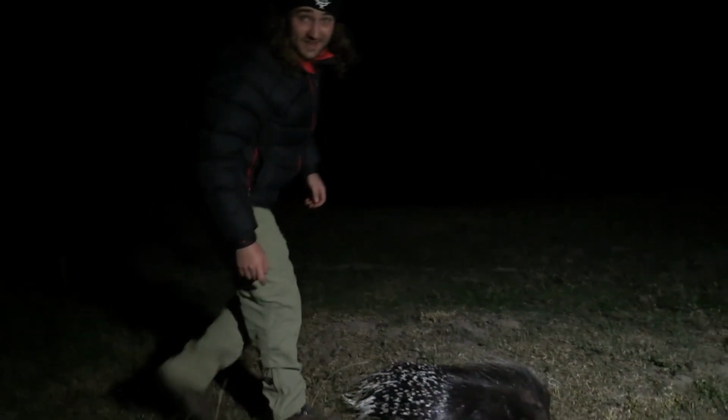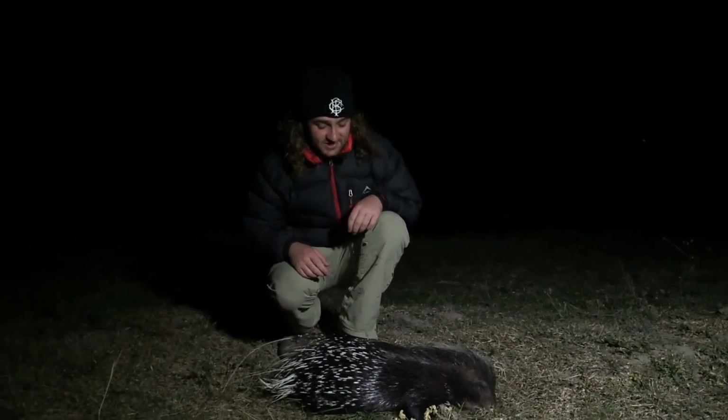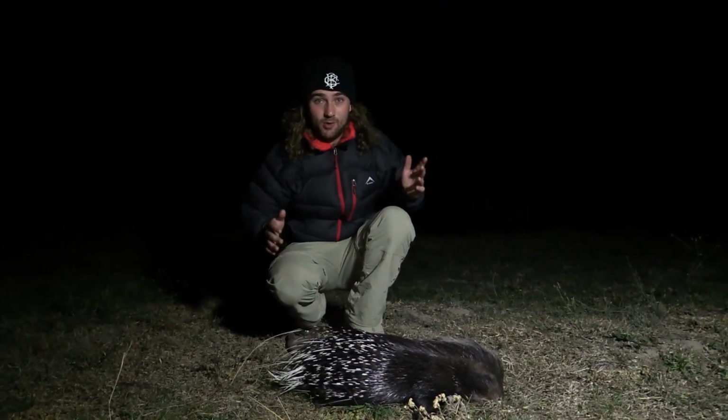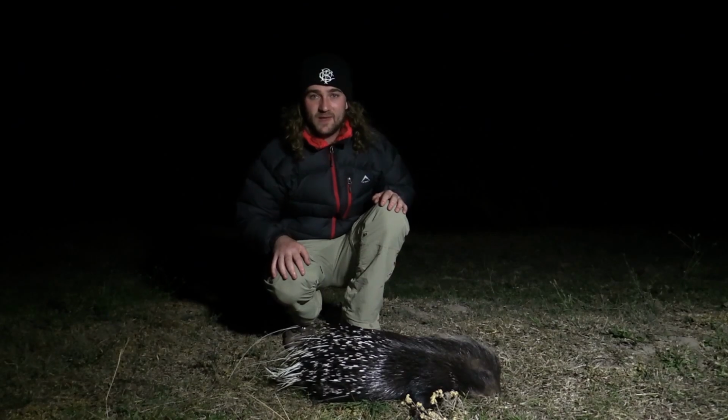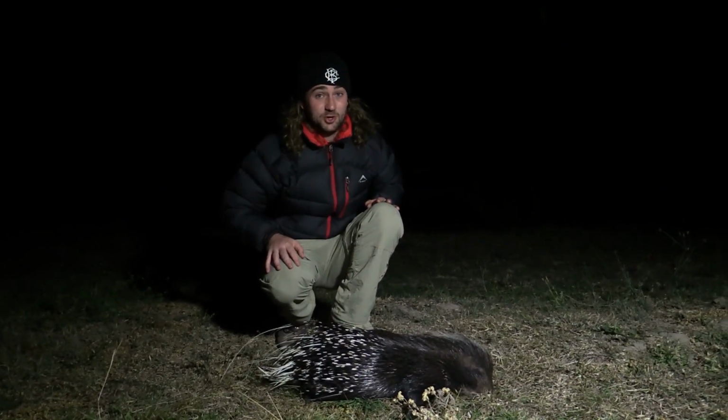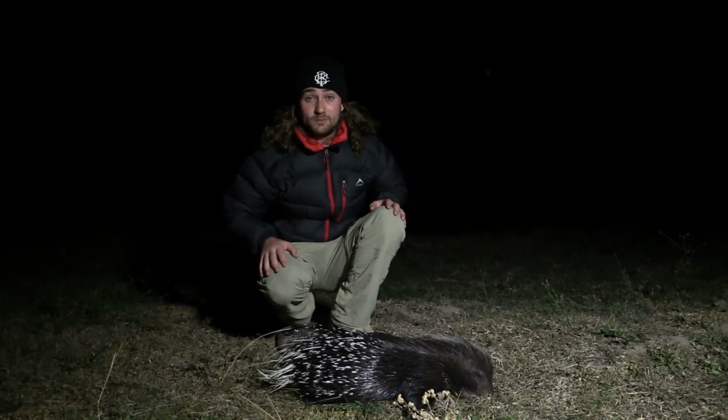I must say I was quite worried about this one because I had one pellet in the magazine. We were pretty much going to call it a night there, at least I was, and then while we were walking I saw this guy and I didn't want to just pull the shot off, because if I needed to take a follow-up shot I wouldn't be able to do that. So I took my time.